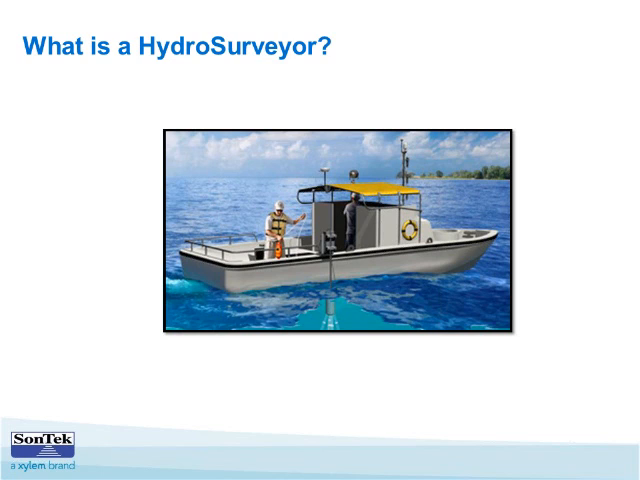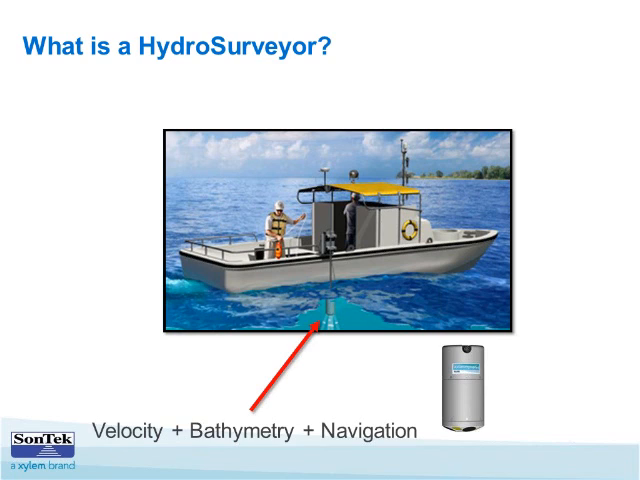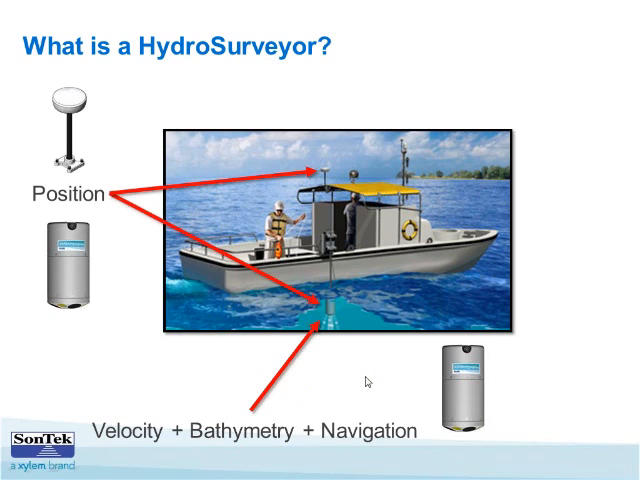Okay, so we've thrown a lot out there at you, so I'm going to take a minute to recap and kind of show the pieces of the HydroSurveyor. So first off, we have the M9, which, as Janice says, is an acoustic Doppler profiler. Many of you know that these instruments are ADPs or ADCPs, and basically it measures the velocity, bathymetry, and navigation, and it's also doing navigation with bottom track.